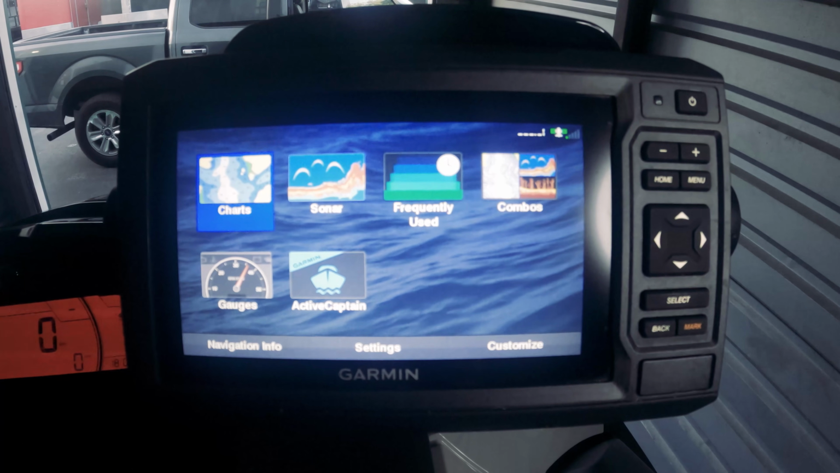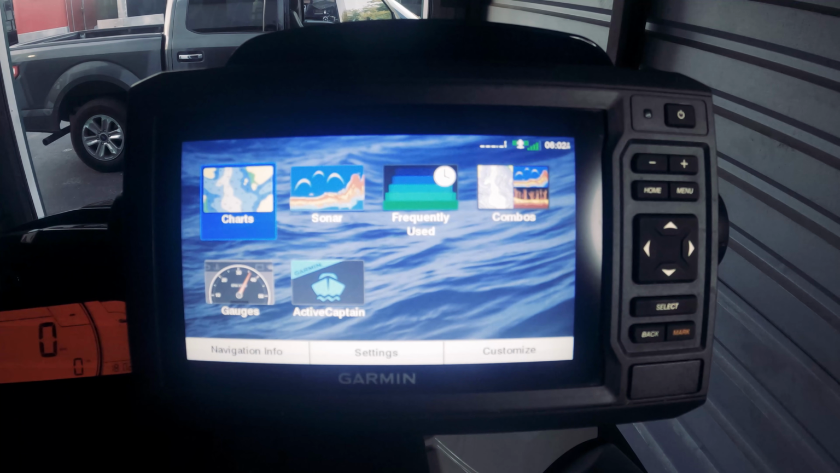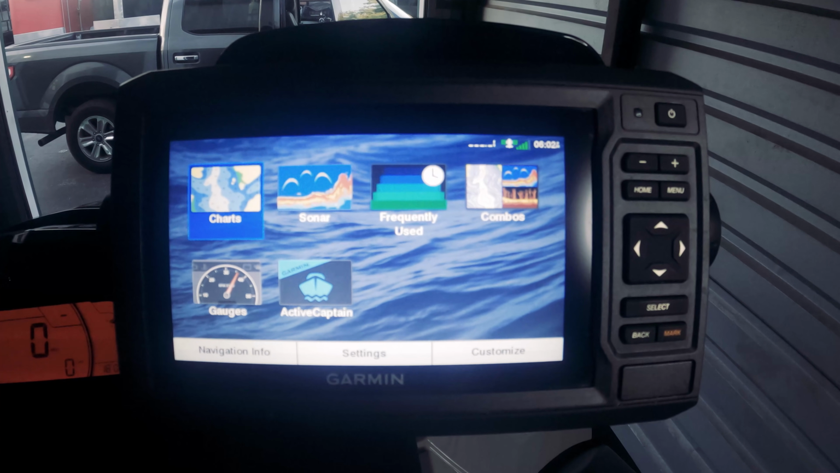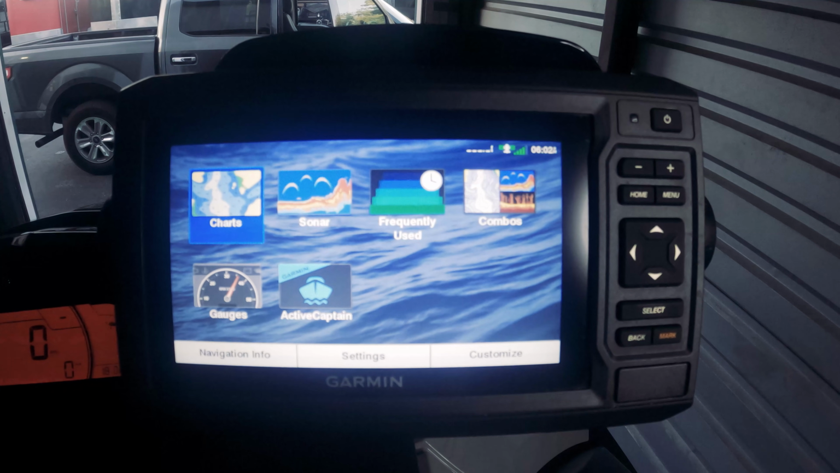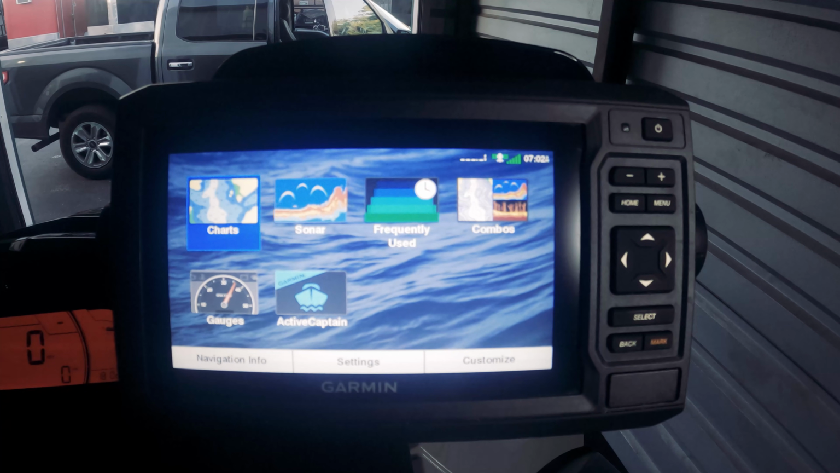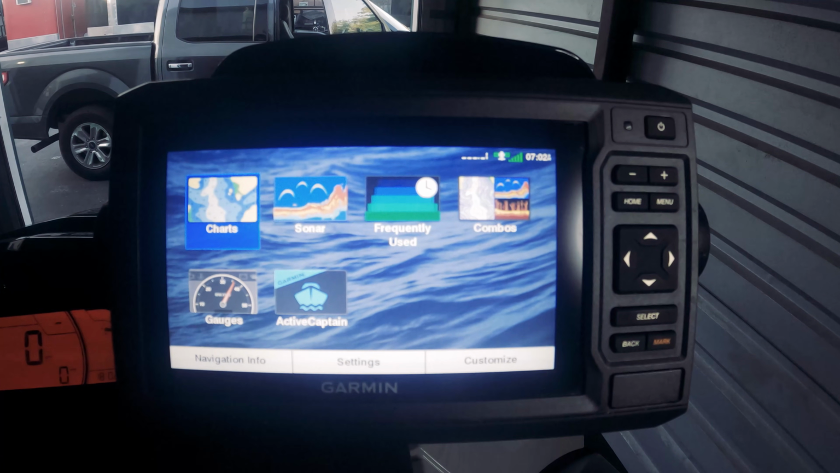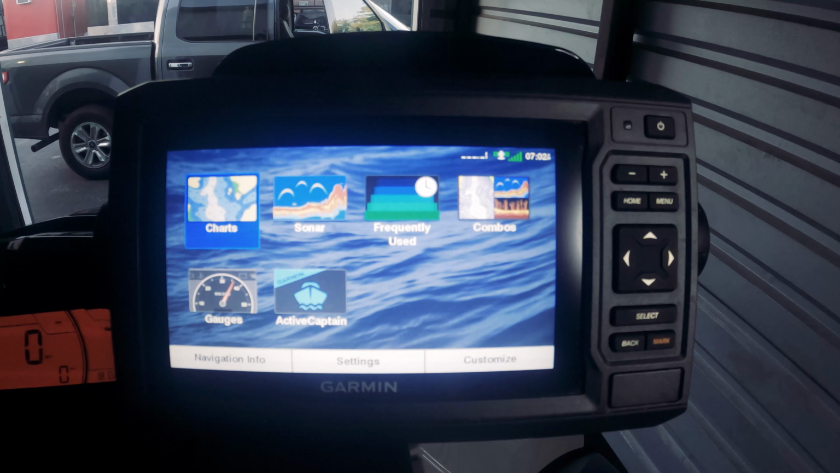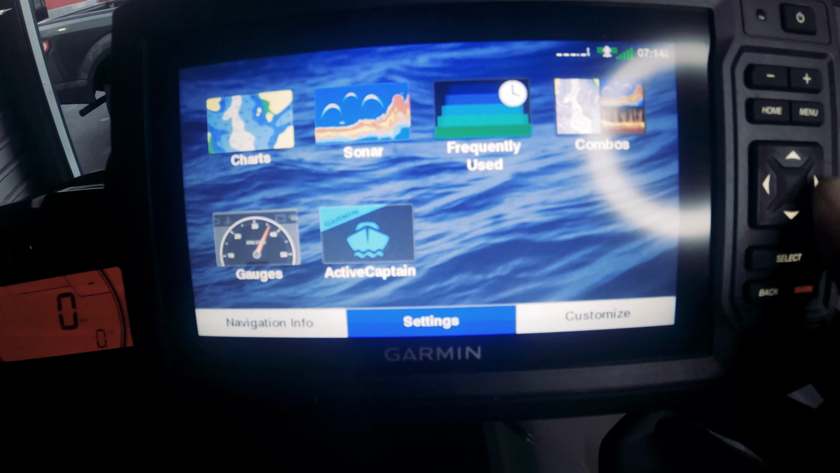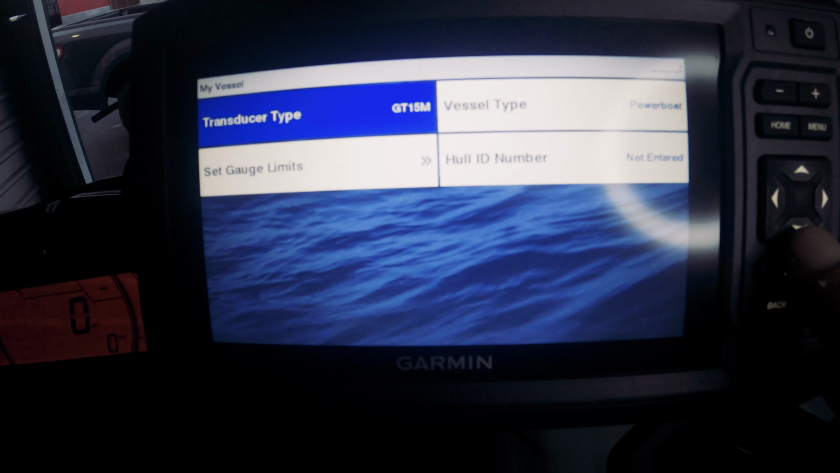Today I'm going to go over the Garmin chart plotter and some of the best settings that I like using when I'm going offshore so I can find the hard bottom, ledges, pits, and to actually see the fish on the sonar itself. Because out of the box, I don't think that the settings that Garmin has is, I would say, top notch.